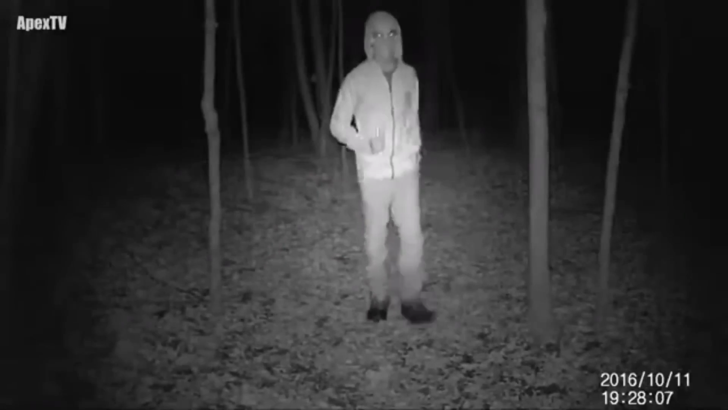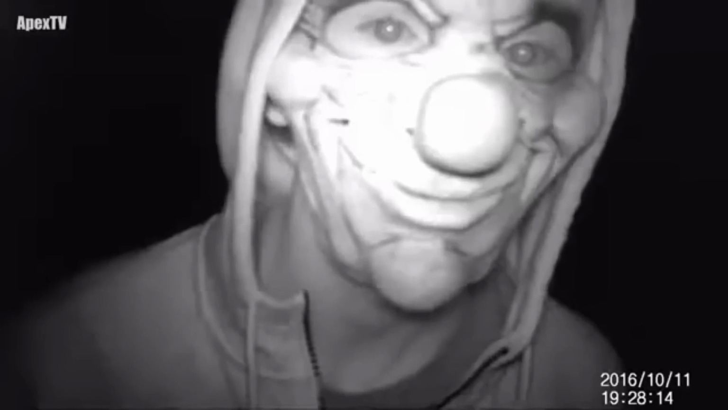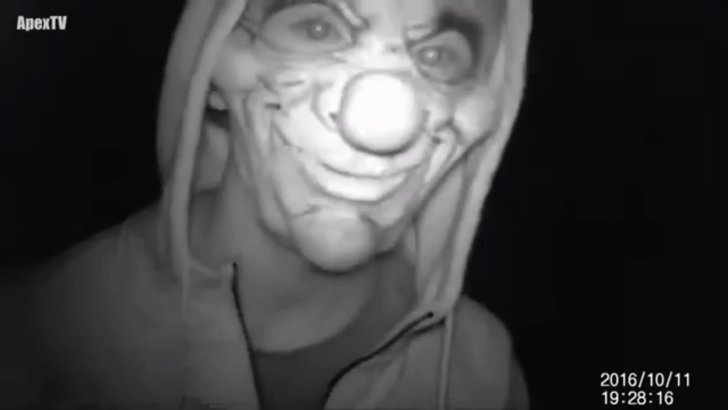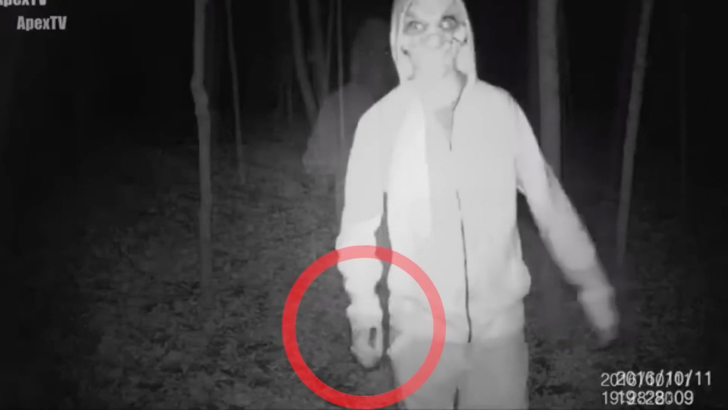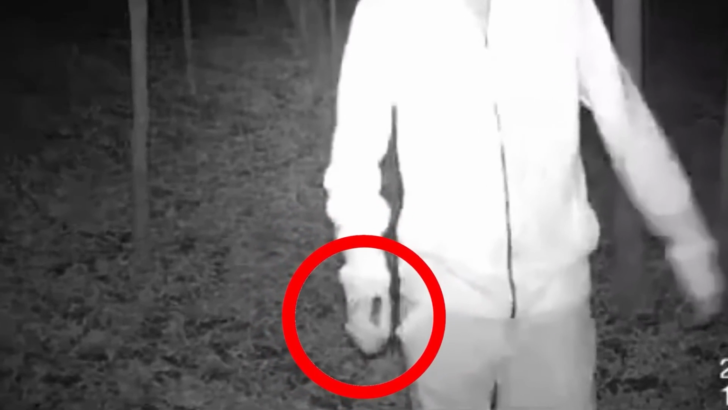In the first video, we can see the strange thing a man found on his trail cam recording. In the middle of the forest at night, a strange clown suddenly appeared in front of the trail camera. The camera was set up in the middle of the forest where no human should have been, especially not a creepy looking clown. Even more scary, he seems to be holding something resembling a knife.